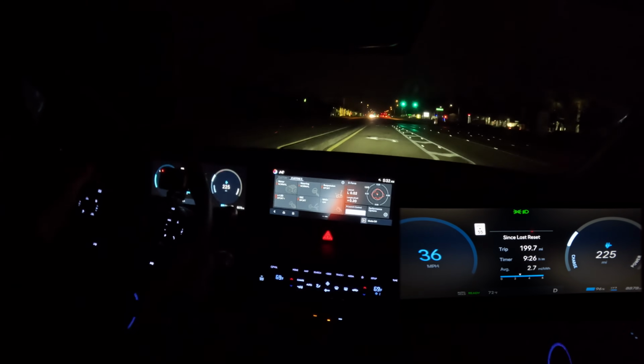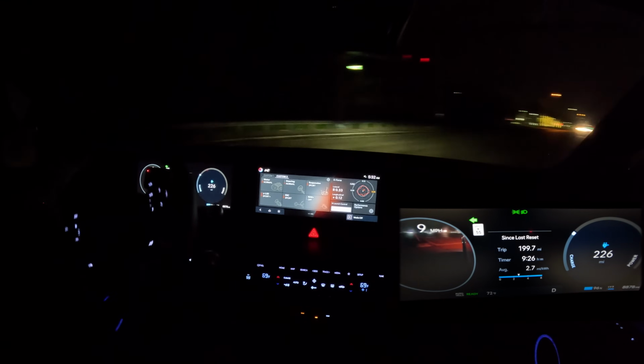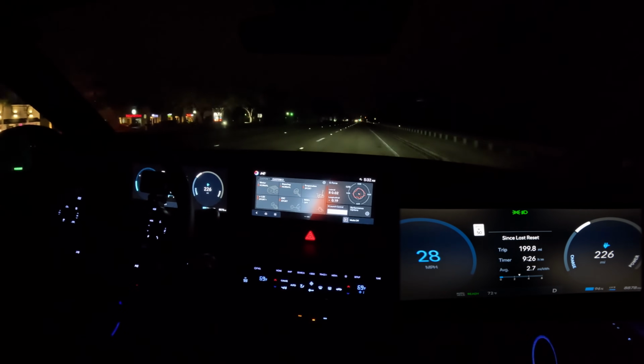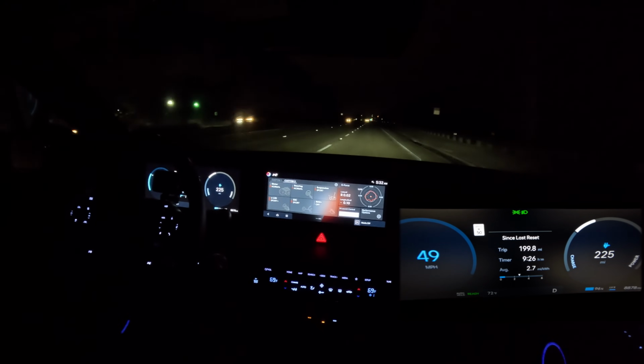So what are the downfalls of it? Well, let's go back to efficiency. Efficiency is not good. It's not terrible either. But like in a traditional Ioniq 5, I want to say I'm somewhere around 3.5 miles per kilowatt hour. 3.5 to 4, somewhere in that range.